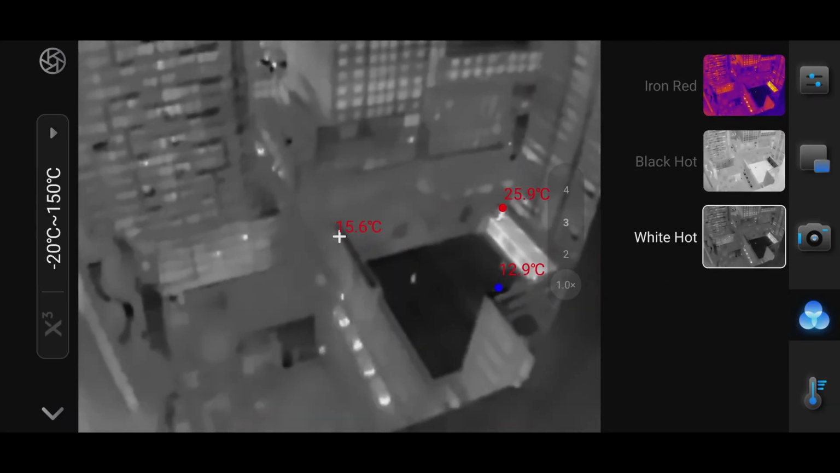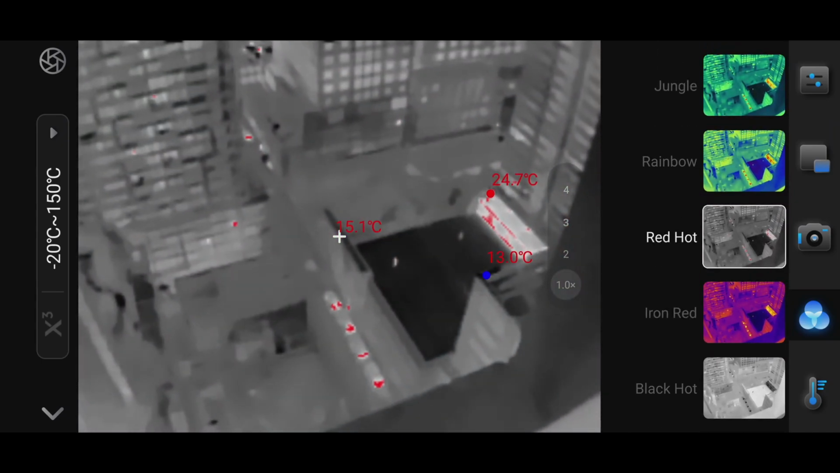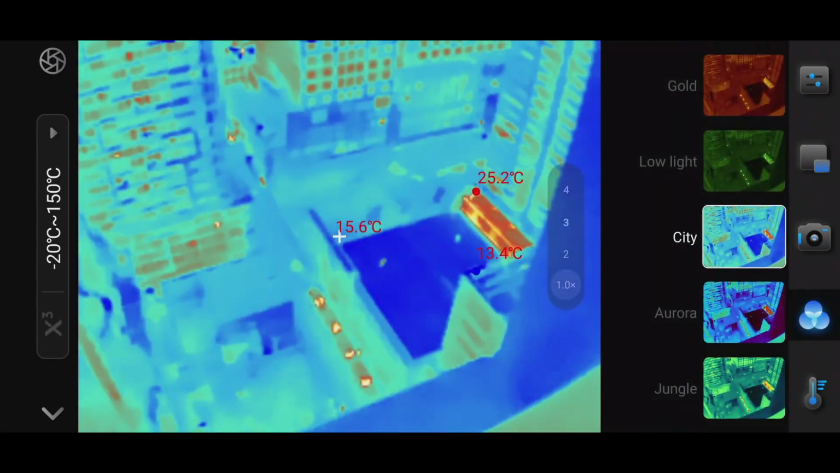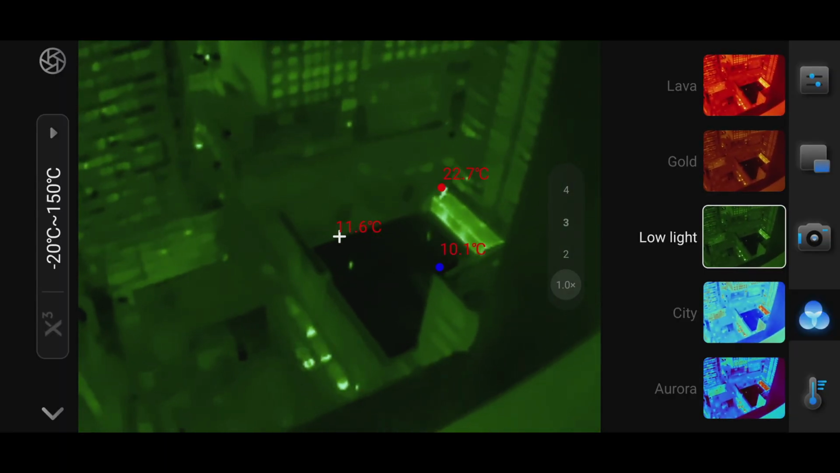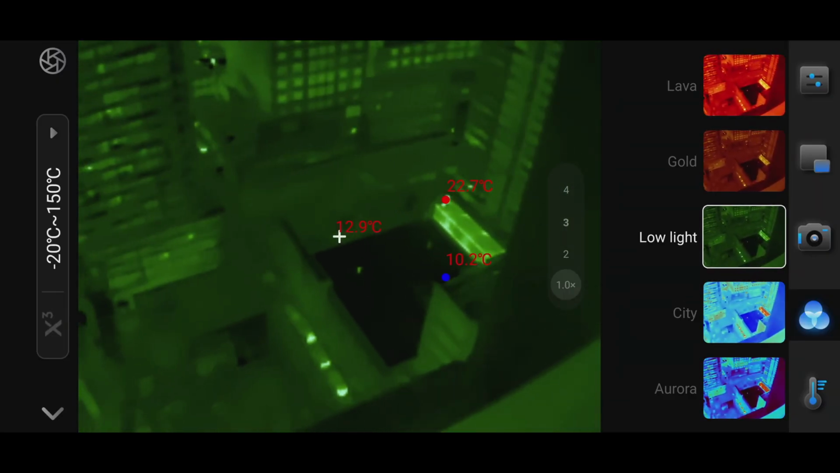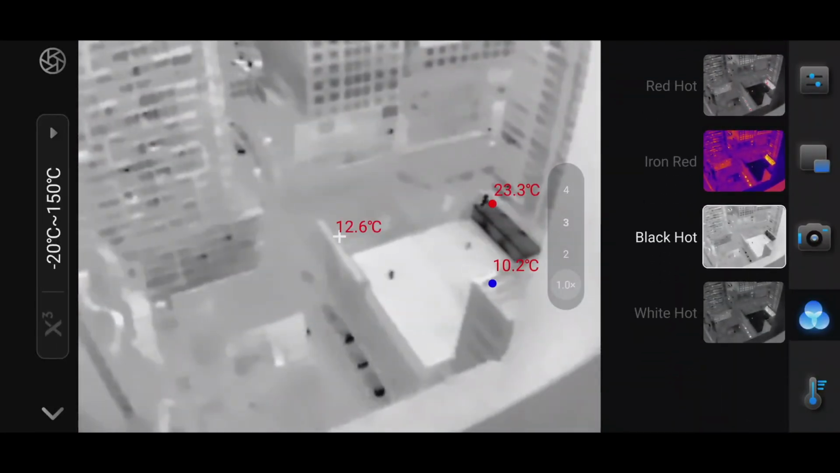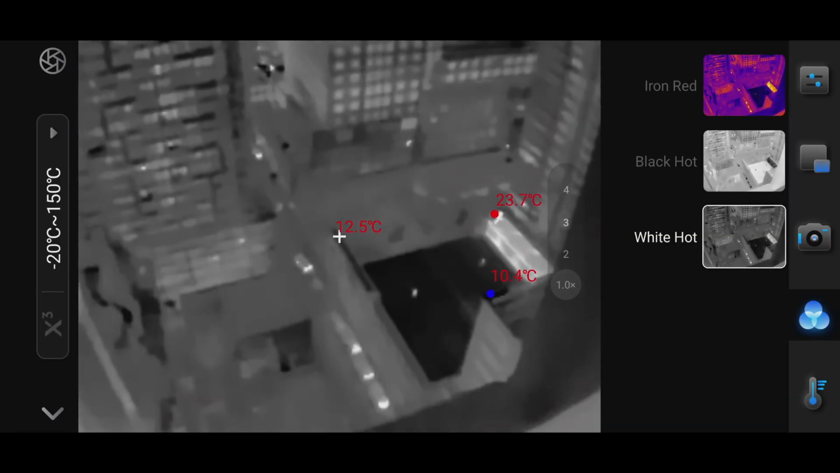Switch over to the white hot mode. This is the red hot mode, iron red, so this only will highlight the really hot areas. Rainbow, don't really like that one. Jungle, also not a big fan of these. Oh, this one's cool, low light. There's a pool there to the right, so that's a heated area, I'm guessing. Gold, lava, and medical, not really so useful. I think the best ones are these three, so the iron red, black hot, and white hot, in terms of spotting what's happening.